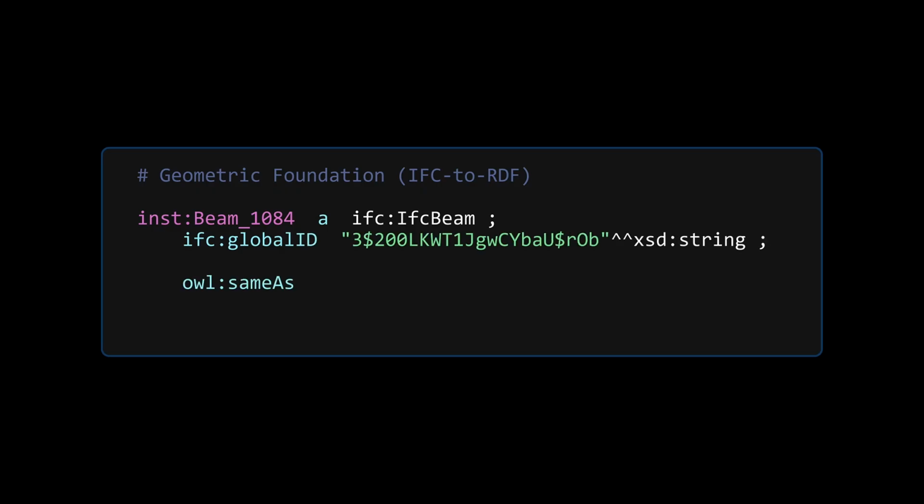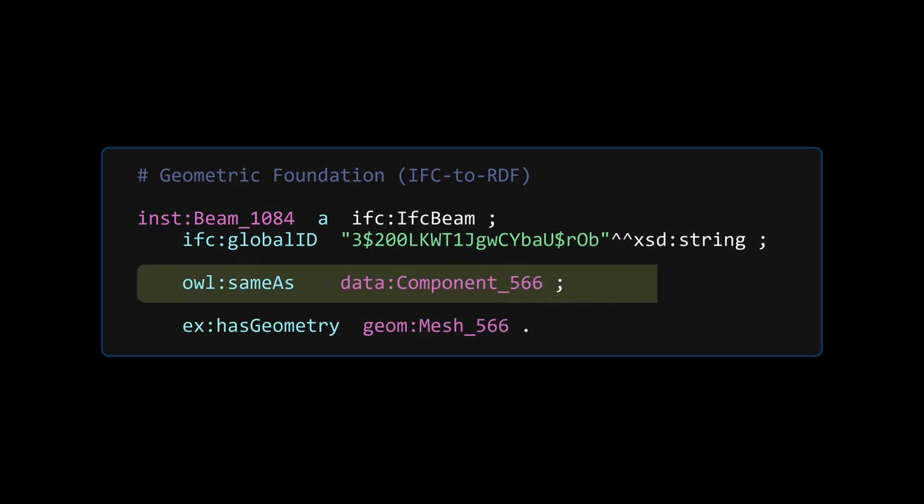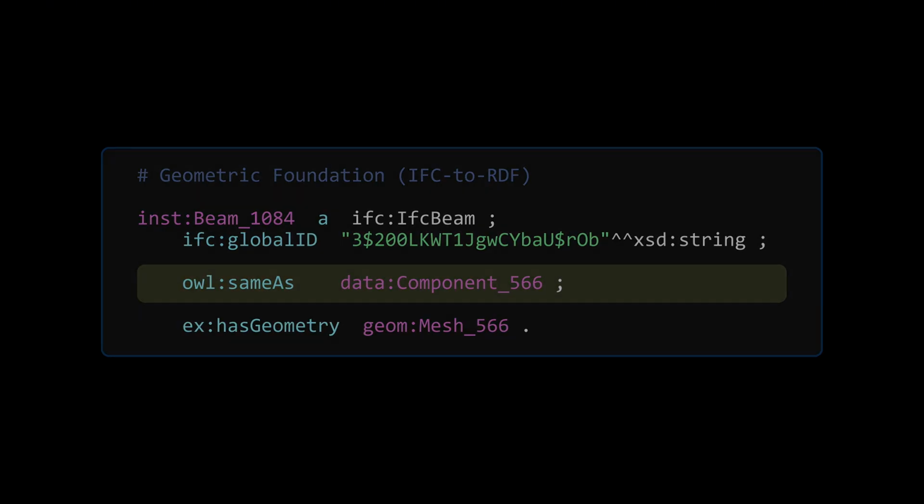Next, activating the archives. Take a simple 3D beam. Visually, it works. But digitally, it's a blank slate without a name. It needs an identity. Assigning a unique URI creates a digital DNA, connecting the geometry directly to the semantic web.